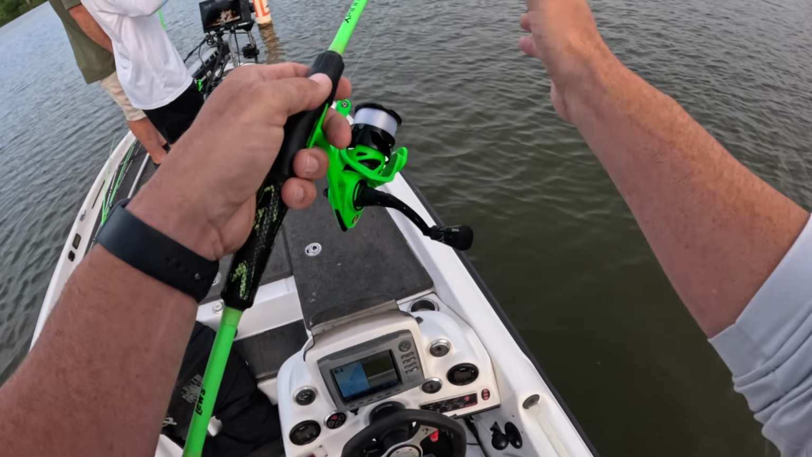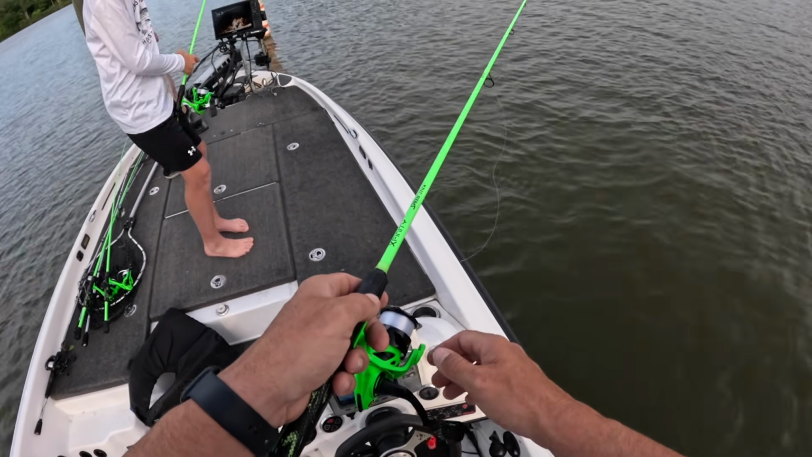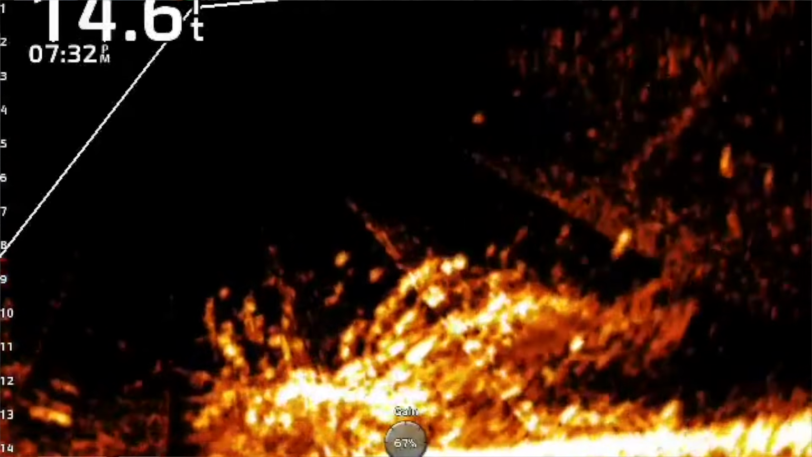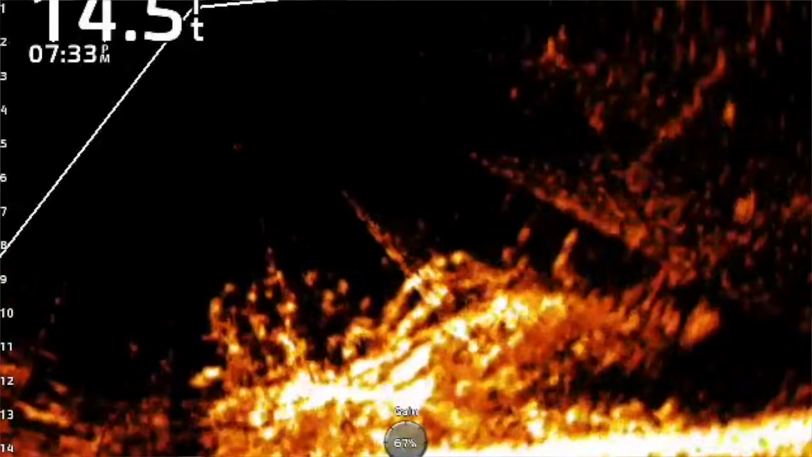Get up here and fish where Houston's at. You almost missed the water. I almost killed him. You mind not fishing where the fish are? On right now. You just fell right in them.